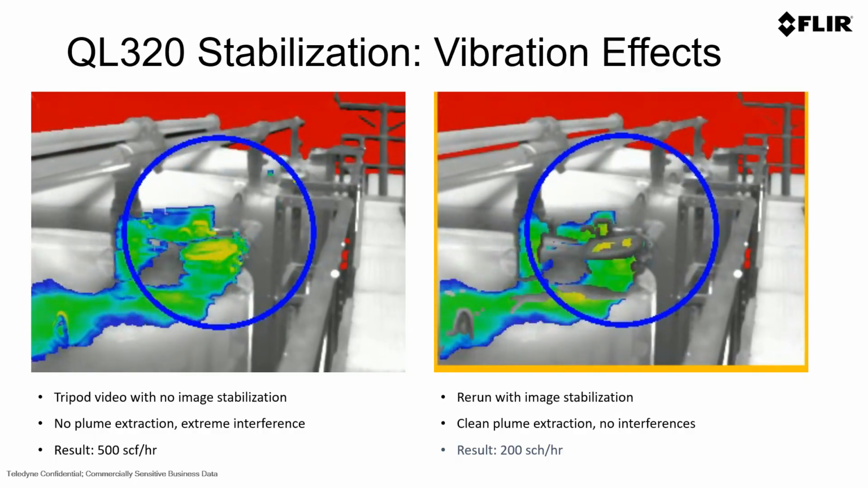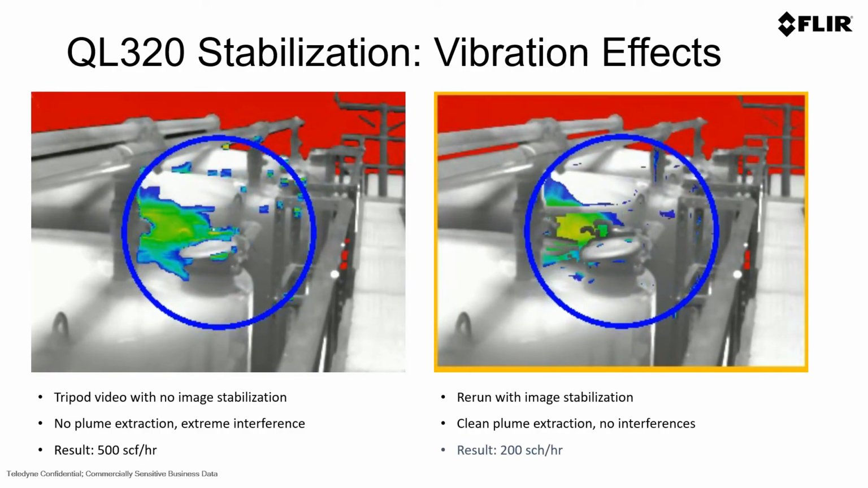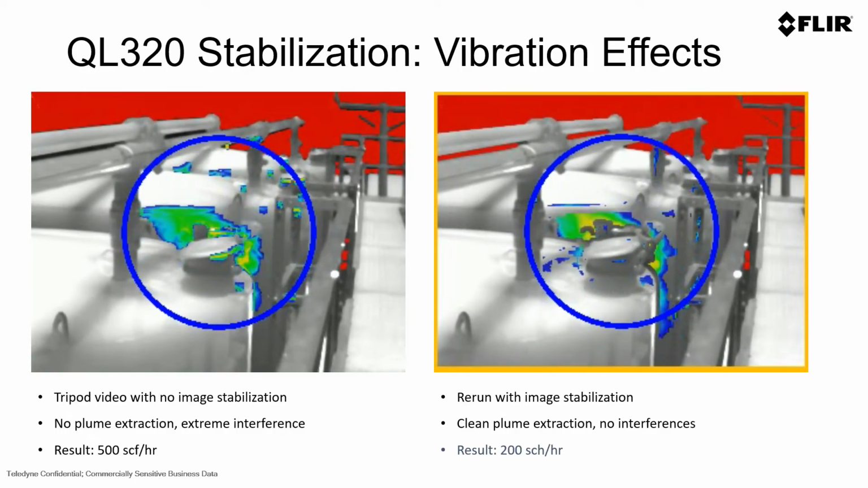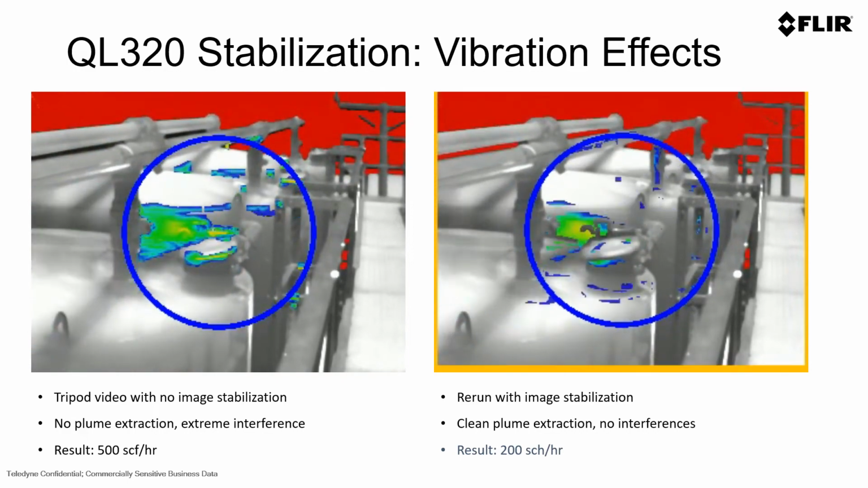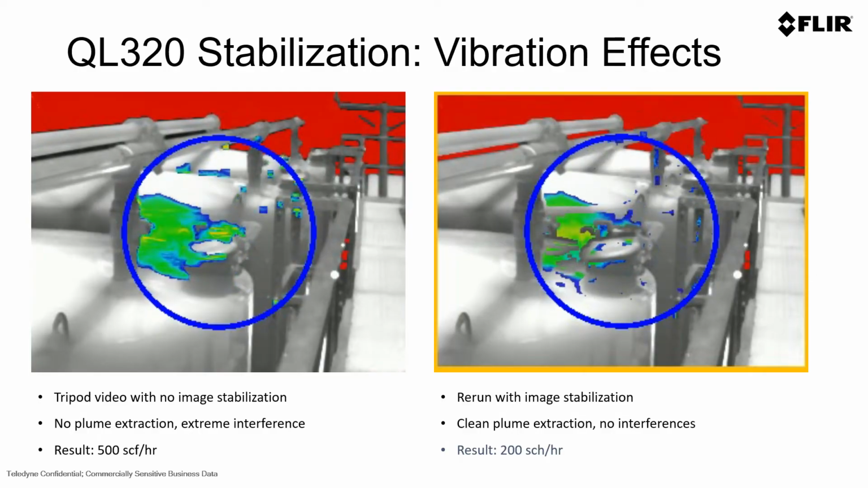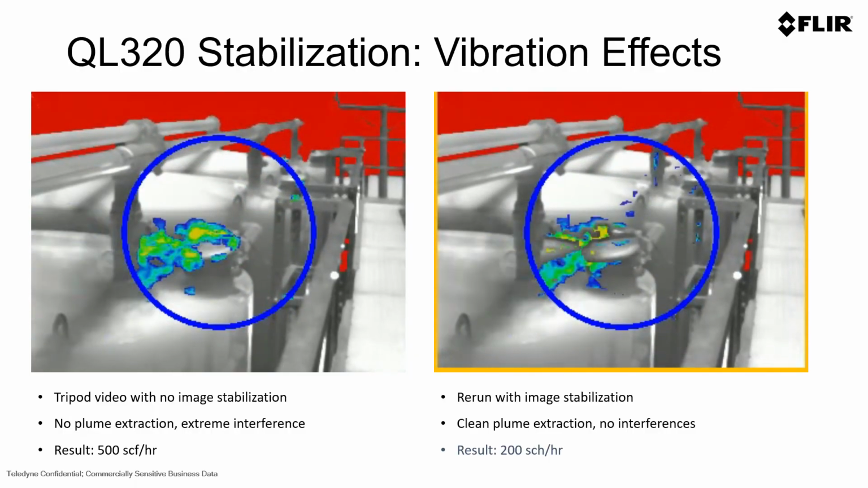One of the most common applications where we may envision utilizing the stabilization feature is when you're on a catwalk. Sometimes it's challenging to get a tripod carried up to the top of a catwalk and even to get it applied and used. In this case, on the video on the right, you can see very minimal movement with a handheld operation, and an image on the left utilizing the tripod. When we applied the stabilization metrics within the QL320, we changed the result from 500 standard cubic feet per hour to 200 standard cubic feet per hour.